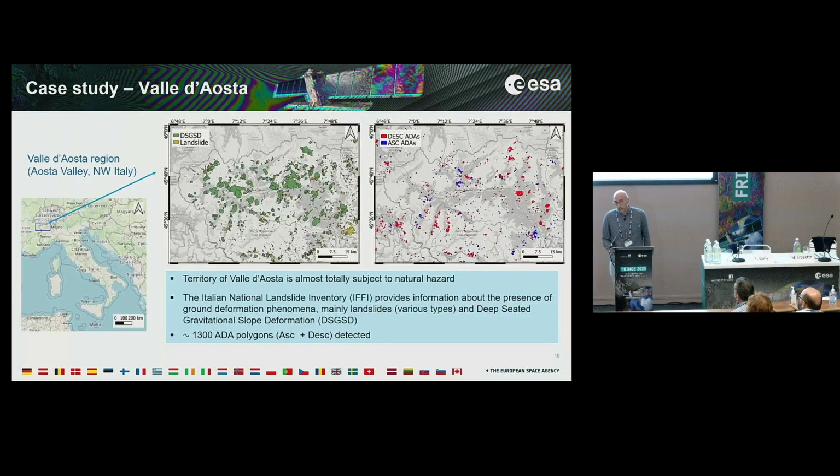The first validation activity of these maps has been performed on the region of Valle d'Aosta in Italy. This is a mountainous region in the northwest part of Italy, and its territory is almost totally prone to natural hazard. We can see here the information provided by the Italian National Landslide Inventory